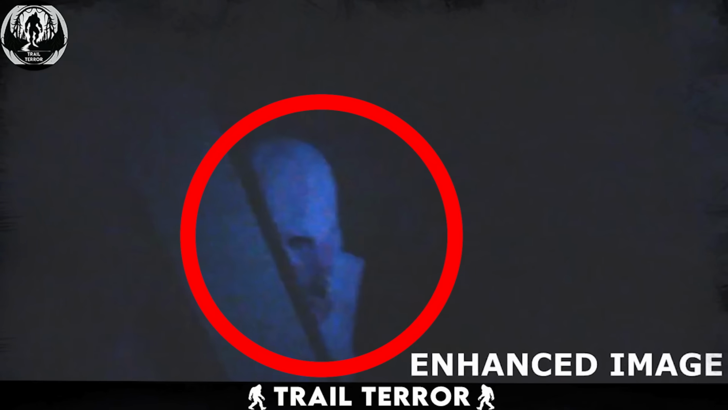In an instant, they bolt. The creature's snarls grow louder, as if in pursuit. Turn the light on. Sounds like it's in the corner. What the fuck is that? Shit! Some of them escape, but the video ends abruptly.